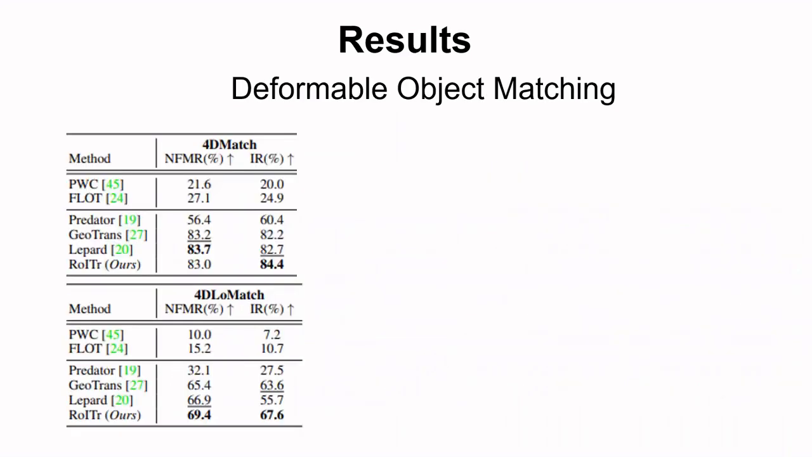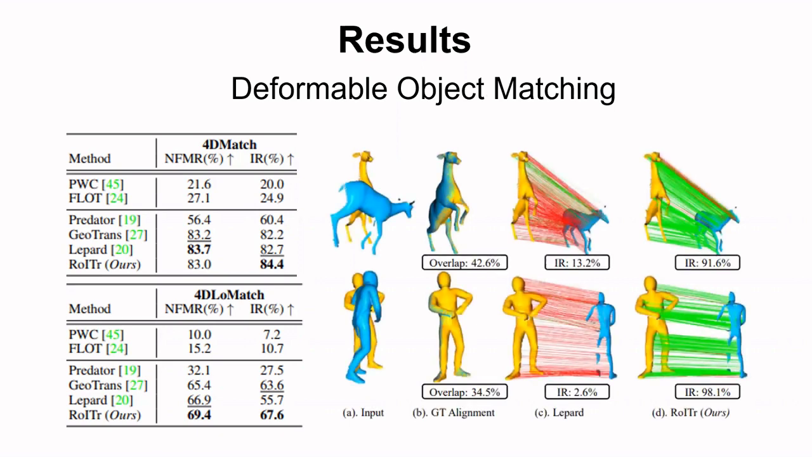Our method also has the state-of-the-art performance in non-rigid matching scenarios. Compared to the state-of-the-art method for non-rigid matching, our method could extract better correspondences.